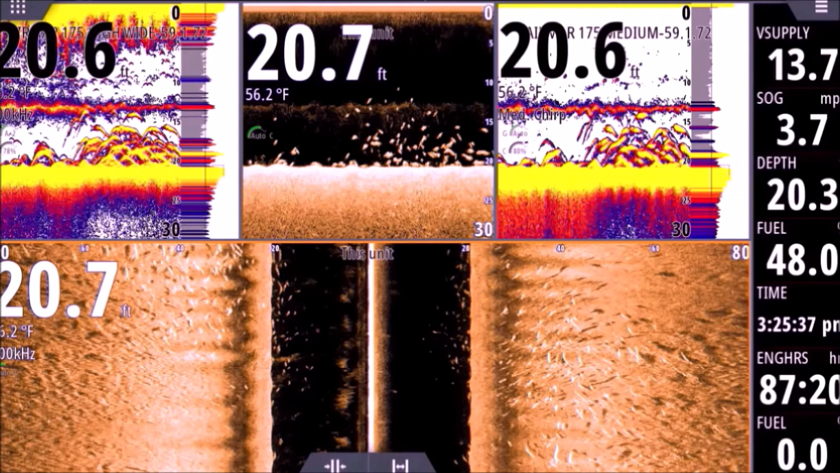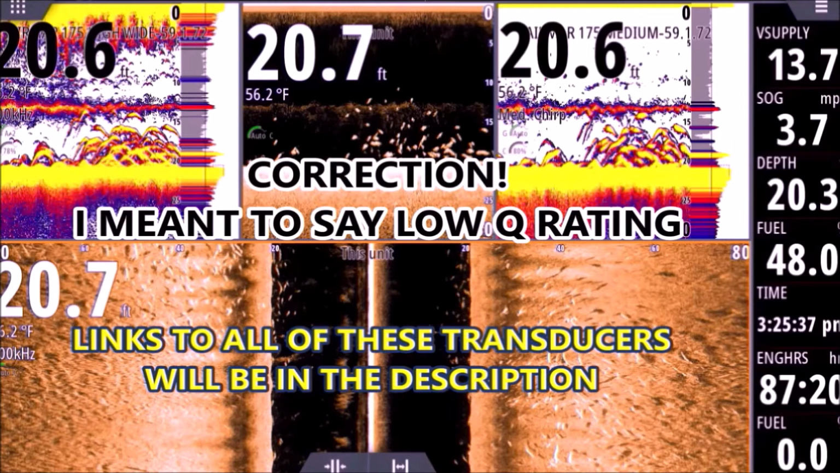Looks pretty good. It's a great screen shot here to show you guys. One thing you'll notice too, with all these different frequencies going on, we have 200, we have 800 with the down scan and side scan. We have medium Chirp, so that's floating anywhere between 85 and 175, I think, with this transducer, maybe 165, I'm not sure exactly. But with all those frequencies happening all at once, you notice we're not seeing a lot of noise. Again, that's because of the high quality of these transducers.